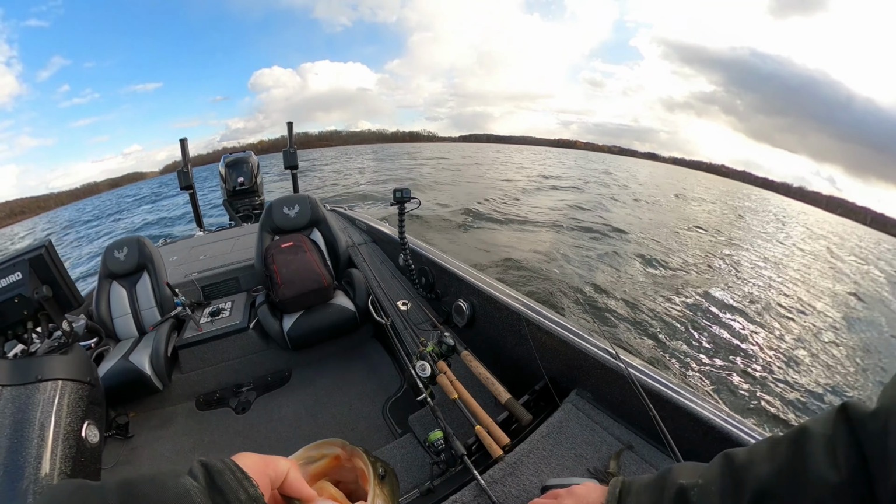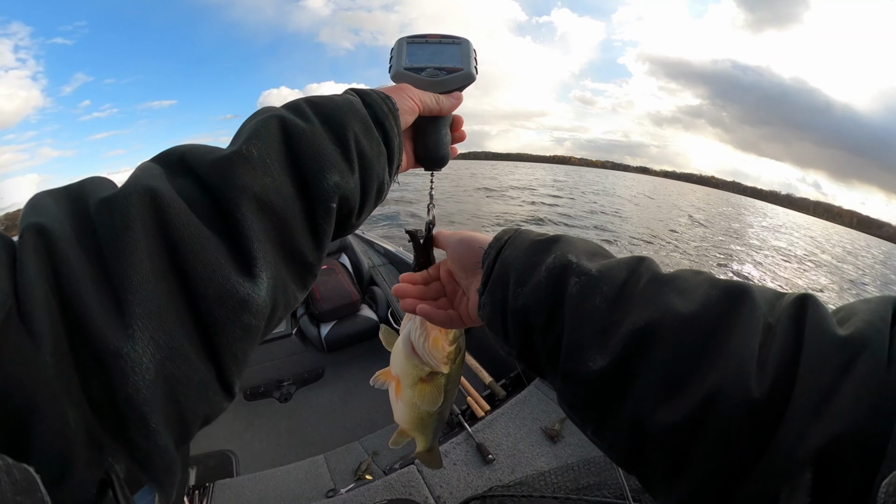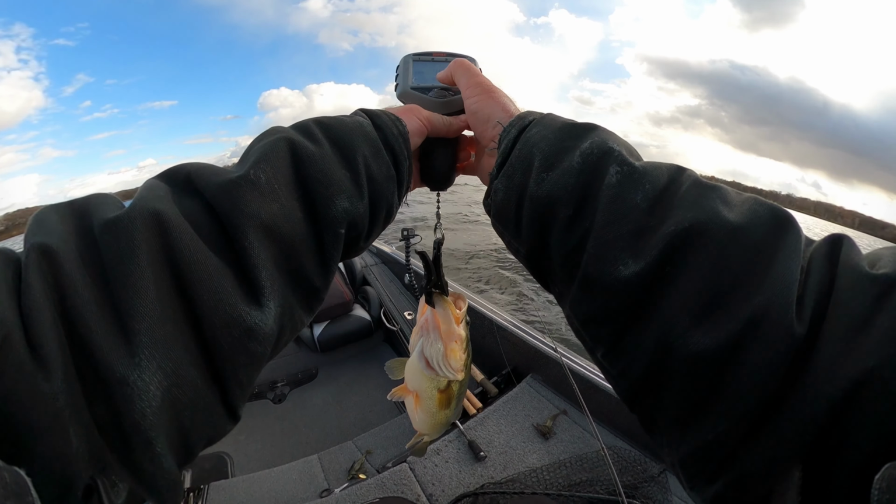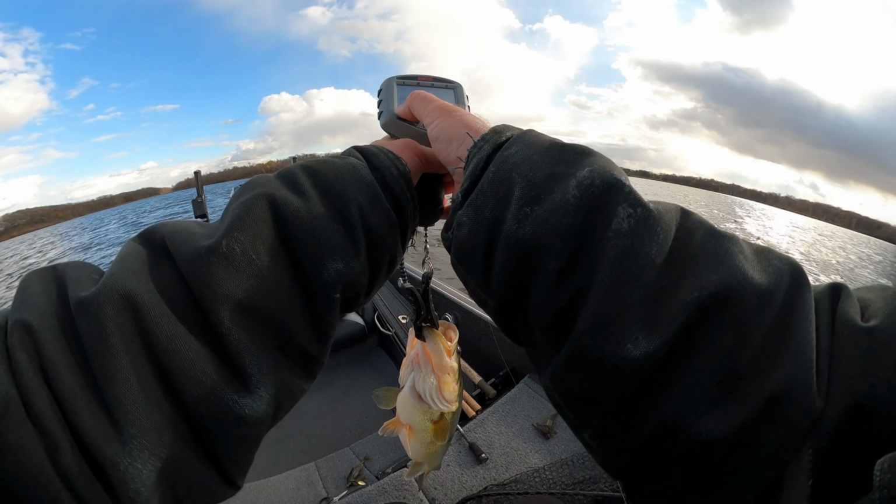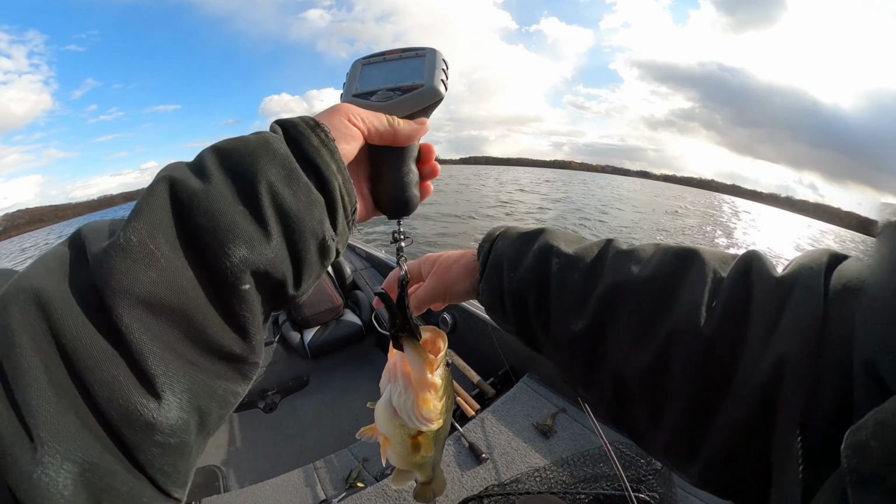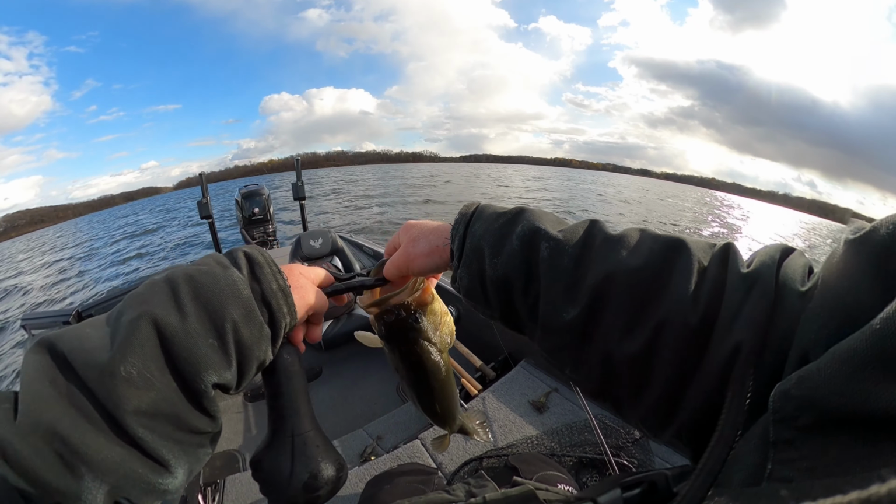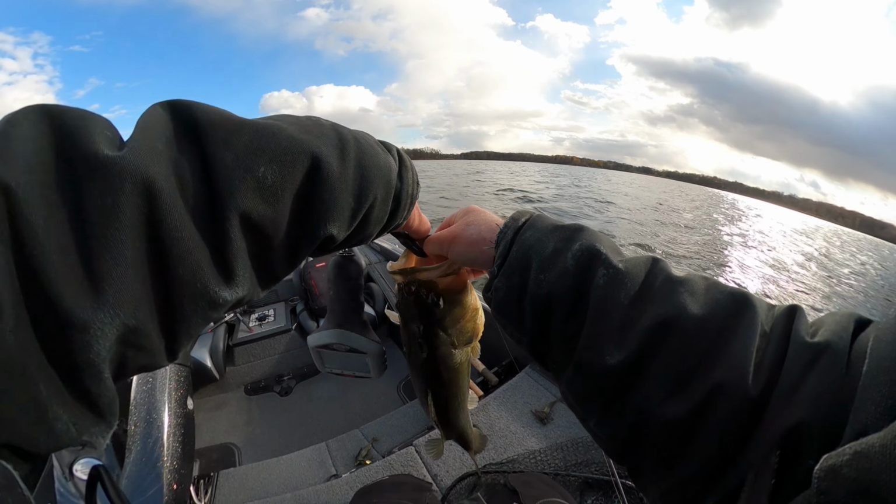.418's a small one right now. .451. Yes, over 40 pounds on 8 fish. Haha, yes.